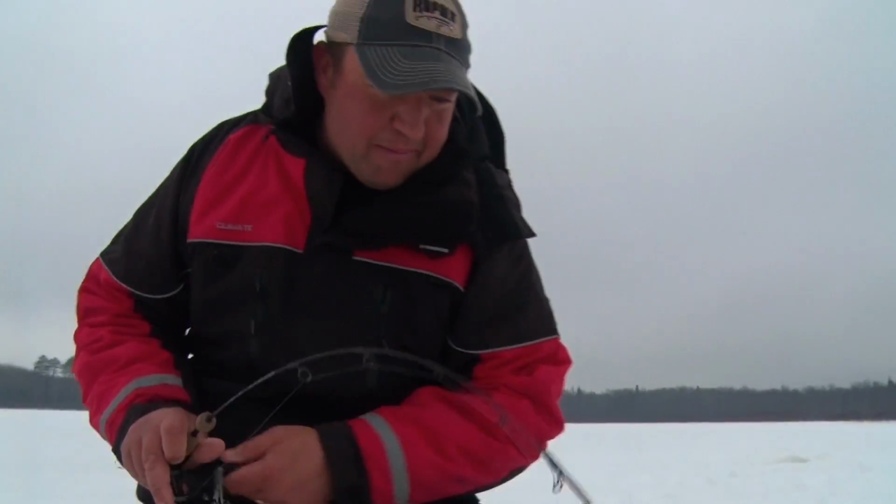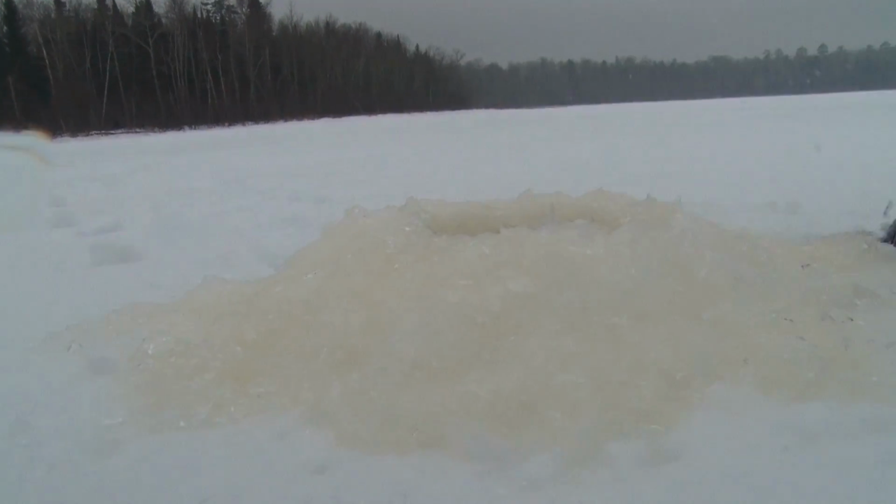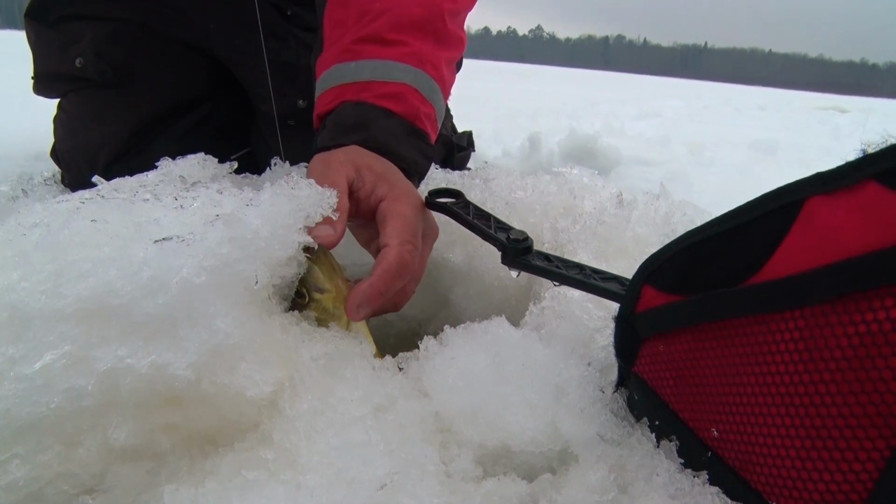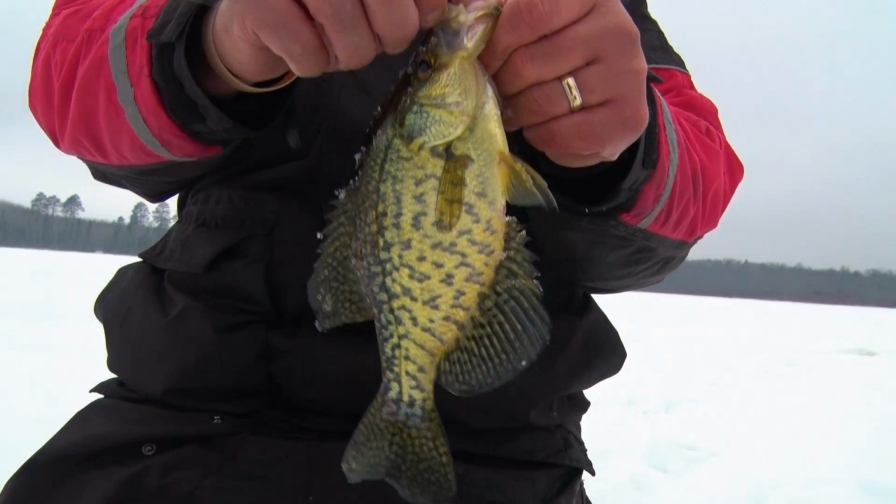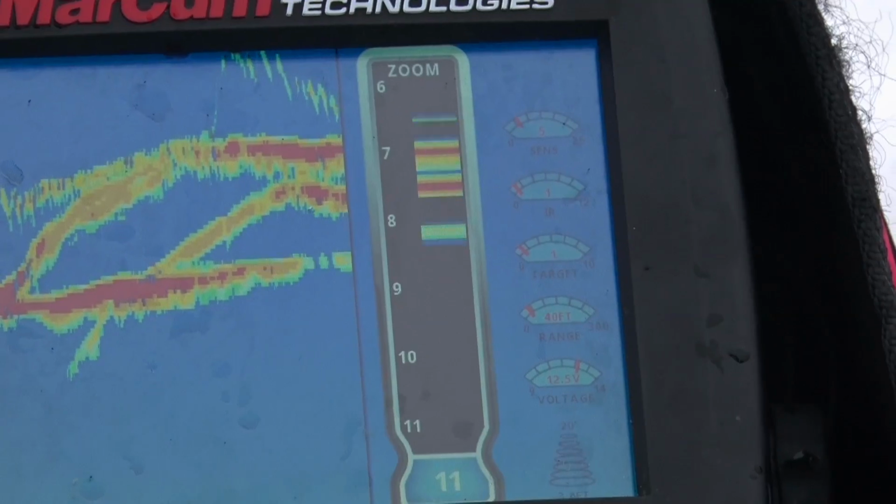Fish on. Man, I tell you what, drilled quite a few holes to get to this location. Well worth it. They are just loaded in here. Popping out of the hole. Another crappie. Crappies and bluegills are all mixed in out here, just kind of suspended, feeding on the same thing.